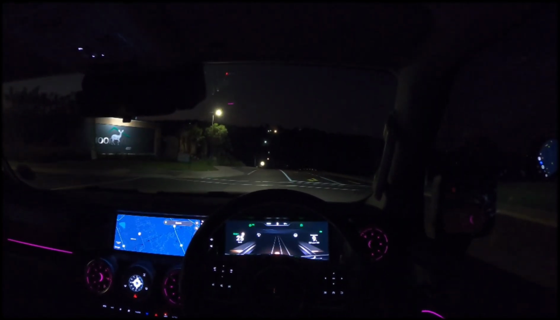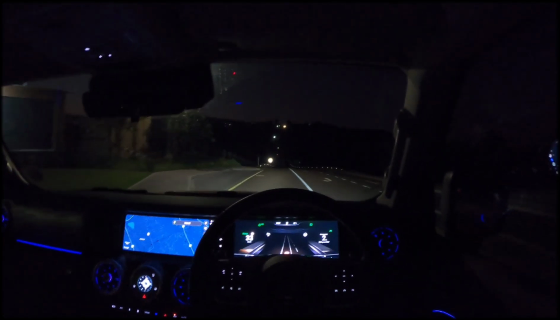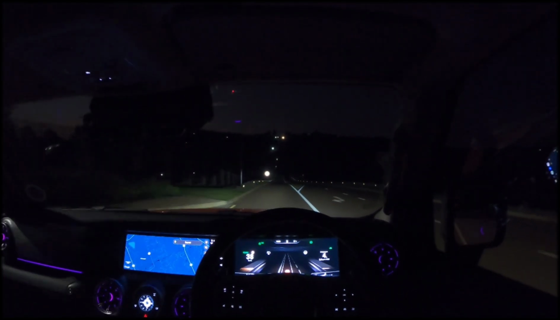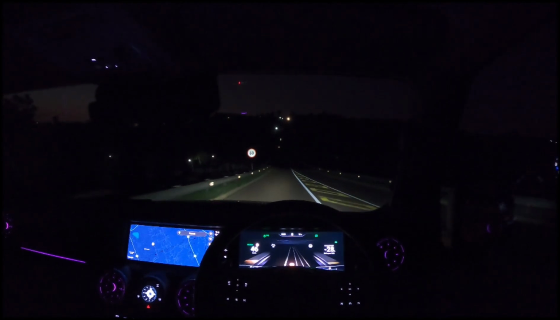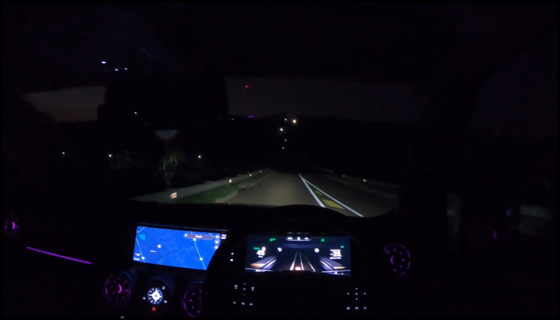Yeah, see where I am now. It's gonna help us demonstrate what I was talking about. See, it's starting on EV mode, slowly on EV mode, and then when the slope goes up, then it's gonna change and go to the engine. You'll see.